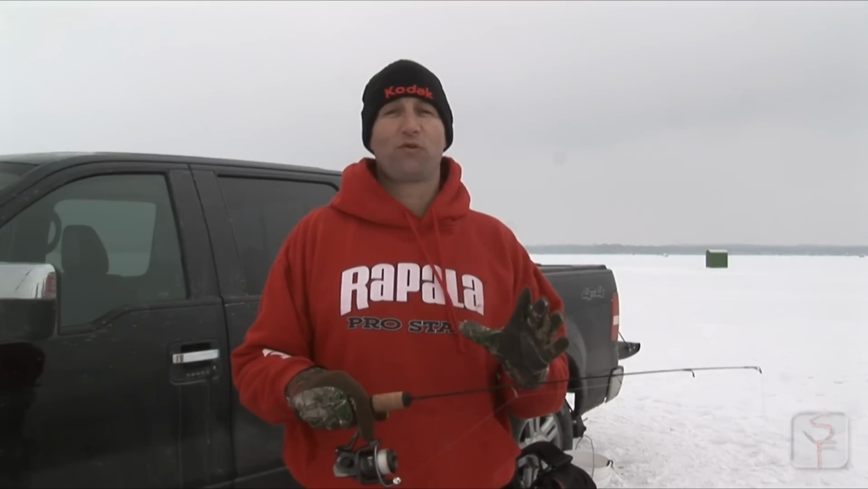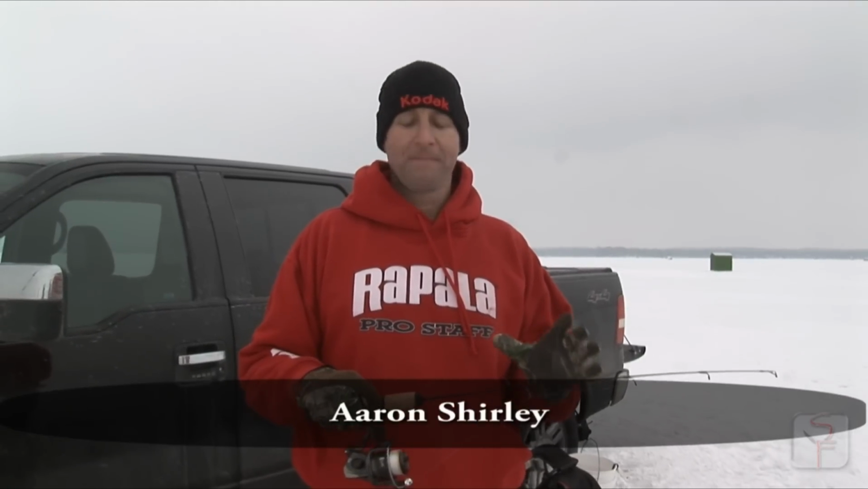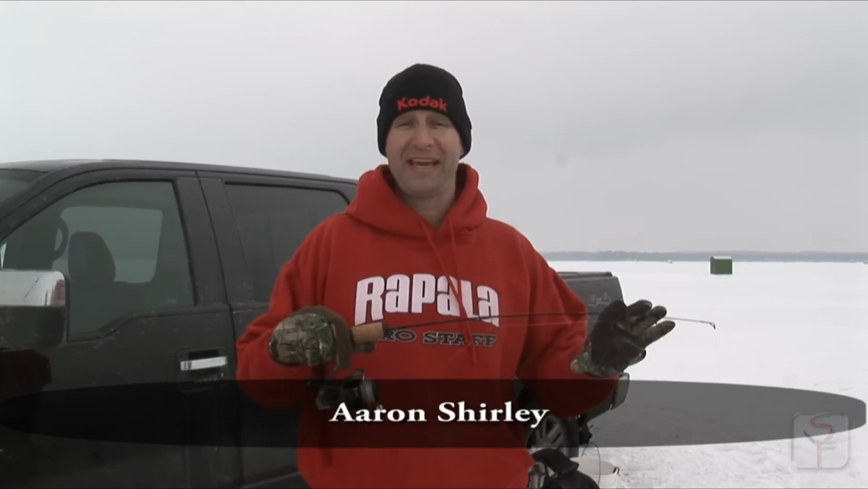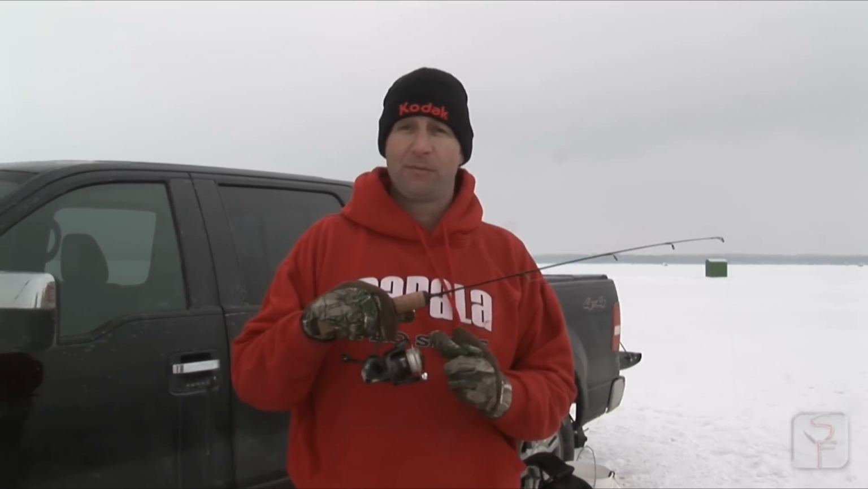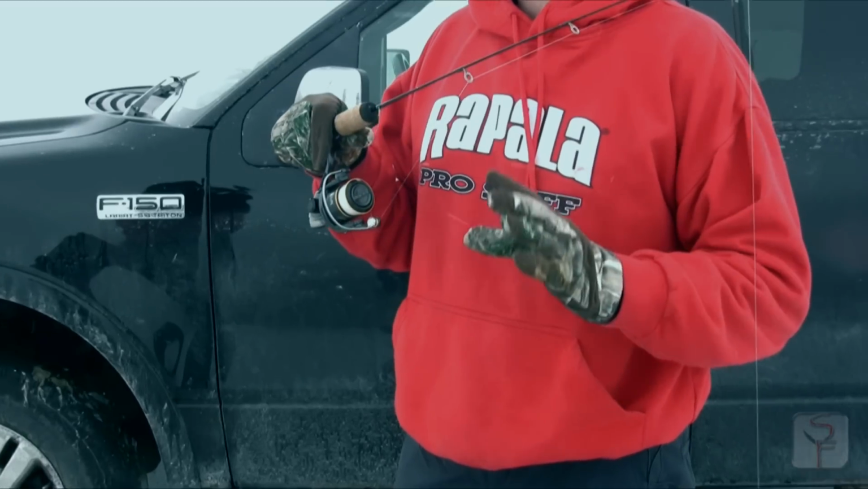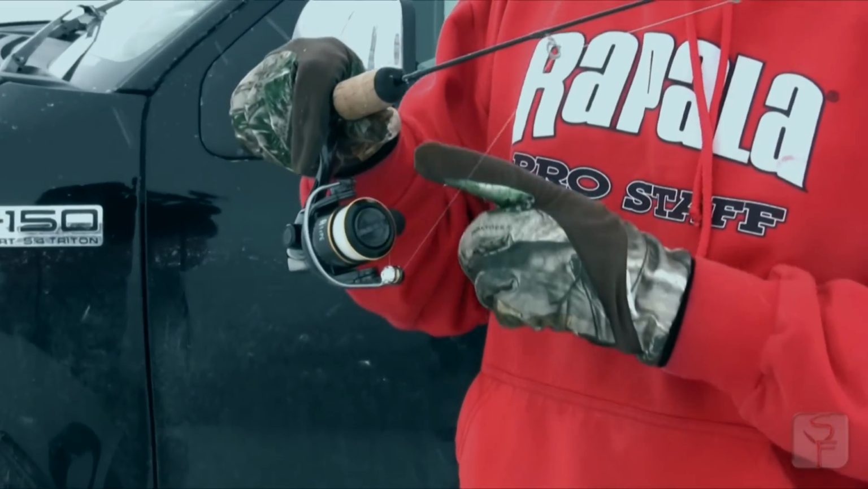Hey, just want to go over the rods and reels that we're using out here. This particular rod is a 28-inch rod. It's a medium action rod. It's a perfect action for whitefish. Now the reel, the most important thing to remember when you choose a reel to come out here for whitefish is it has to have a smooth drag, because these whitefish can peel off a lot of line sometimes. So definitely have a smooth drag on your reel.